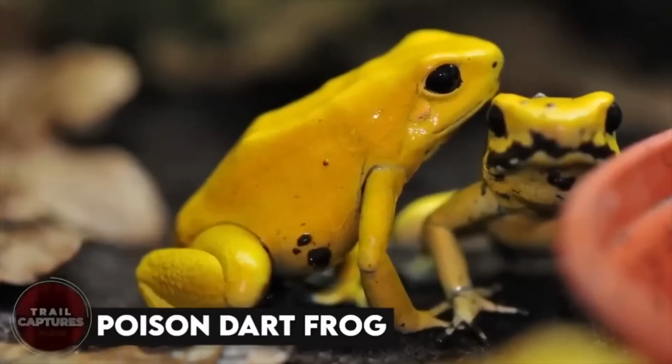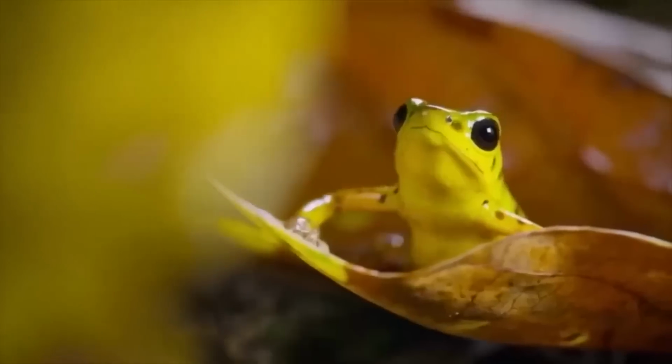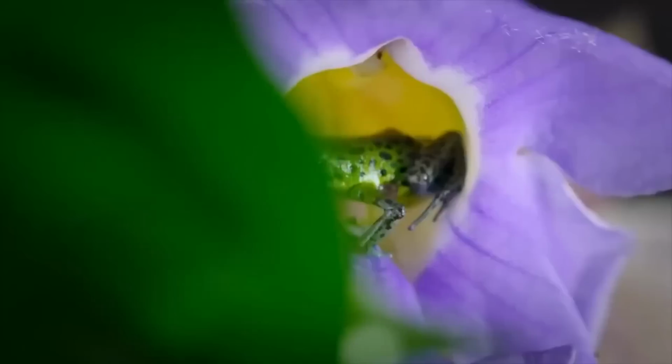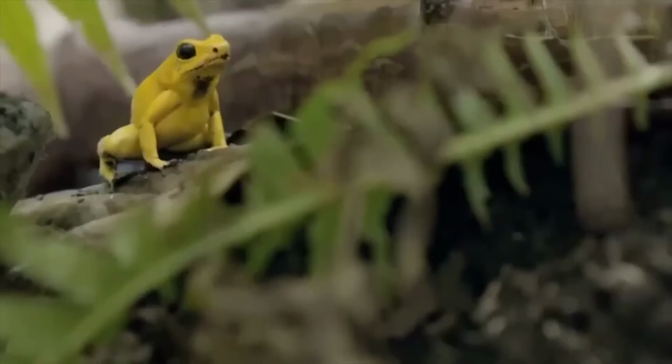Poison dart frog. Get ready to meet the poison dart frog, the tiniest but deadliest amphibian out there. These little guys might look like they belong in a Disney movie with their bright colors, but don't be fooled by their cuteness.